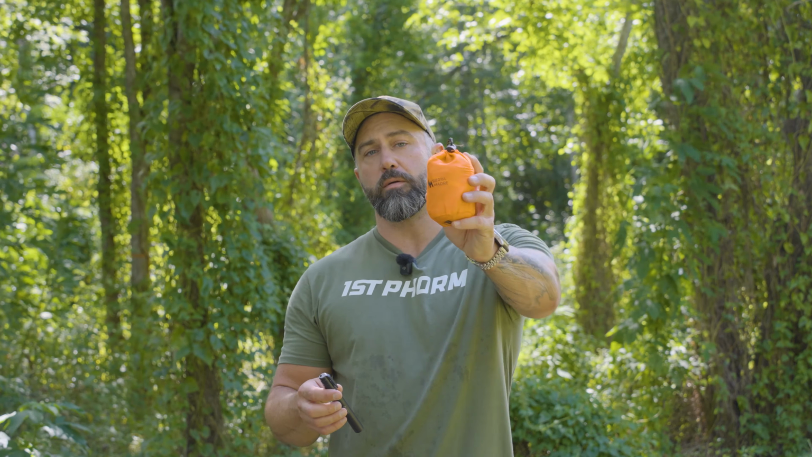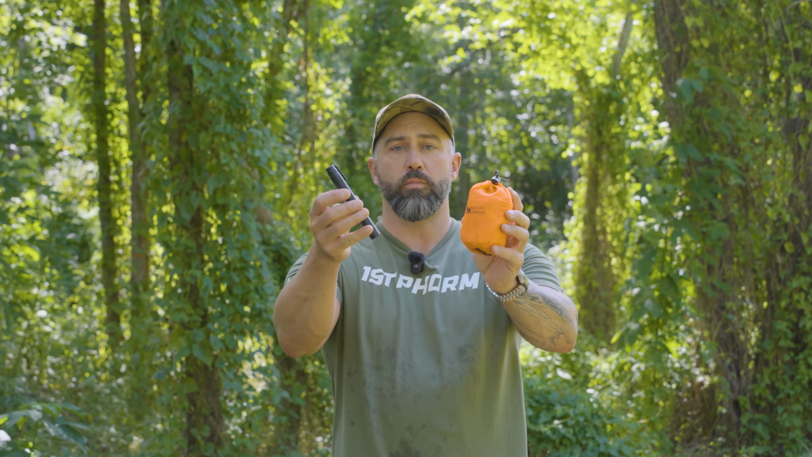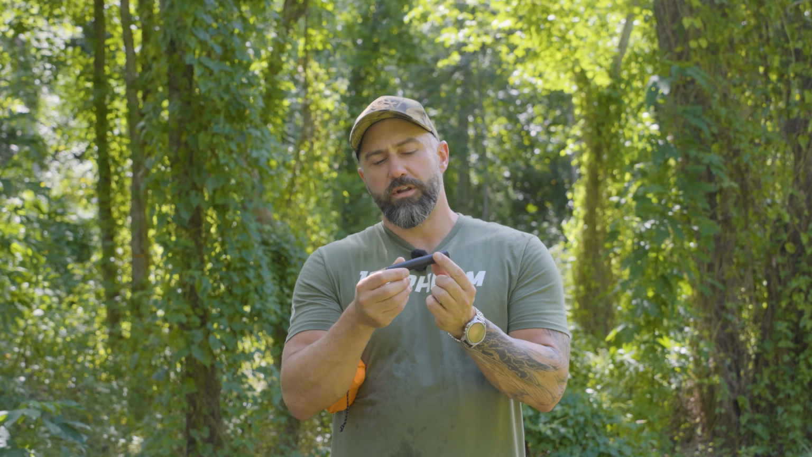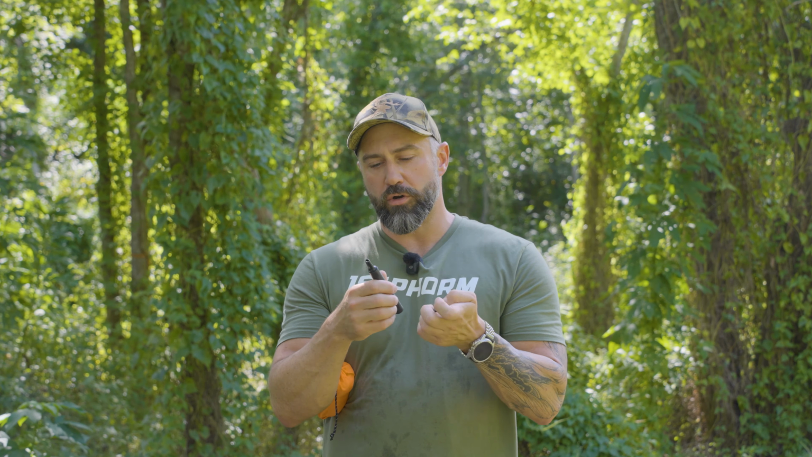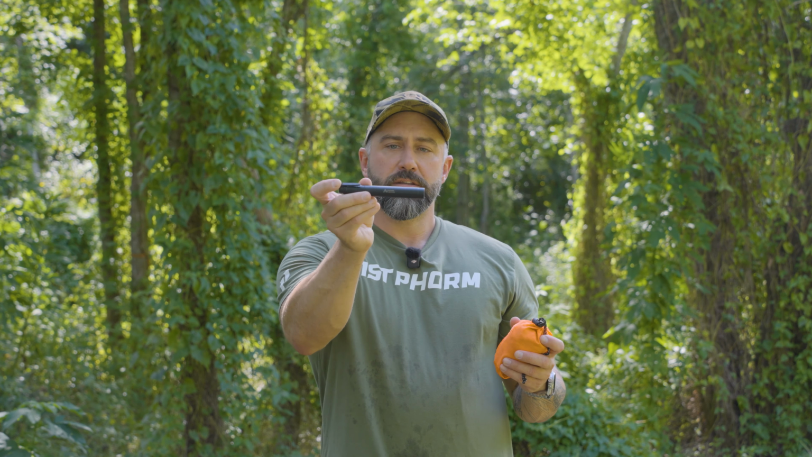So today we're going to be doing a review of both of these Sierra Madre products. They're going to be the emergency sleeping bag and the emergency water drinking straw. What's different about this one from several of these water straws out there is there's no system to take this apart and replace filter cartridges and stuff like that. These are inexpensive enough that you can literally just use it whenever you need it and you can dispose of it.